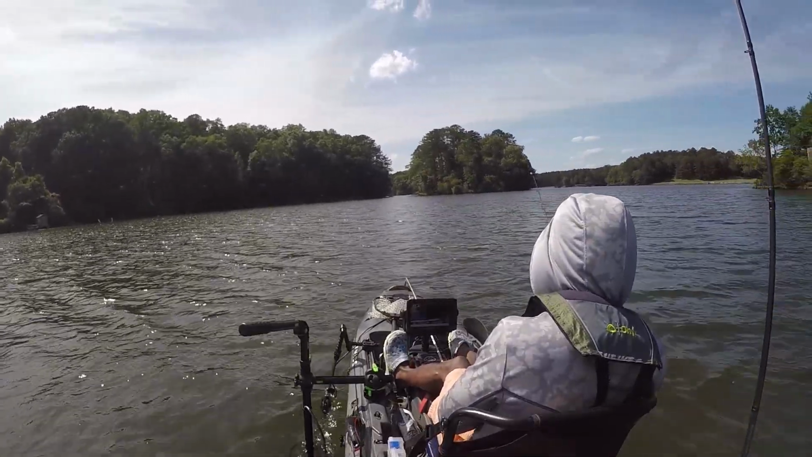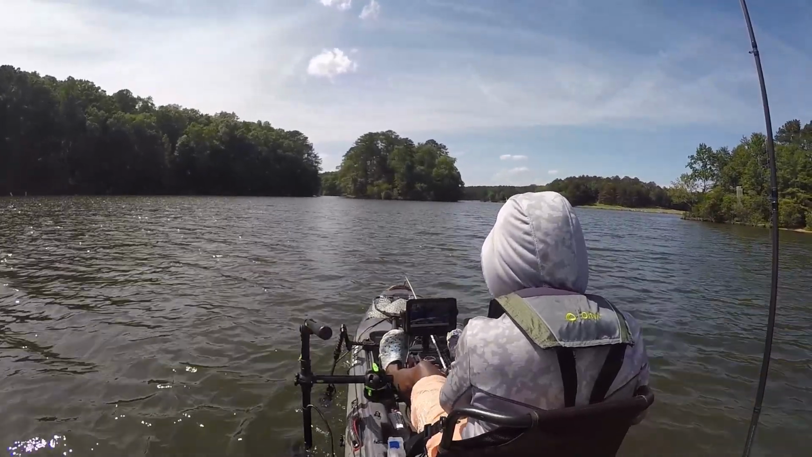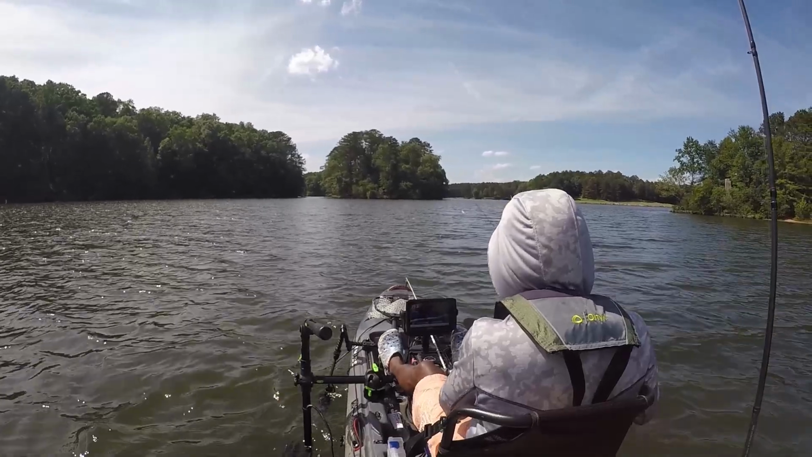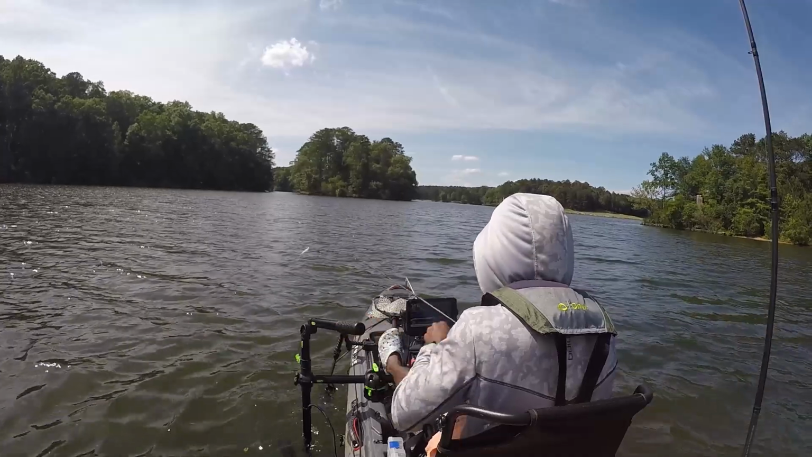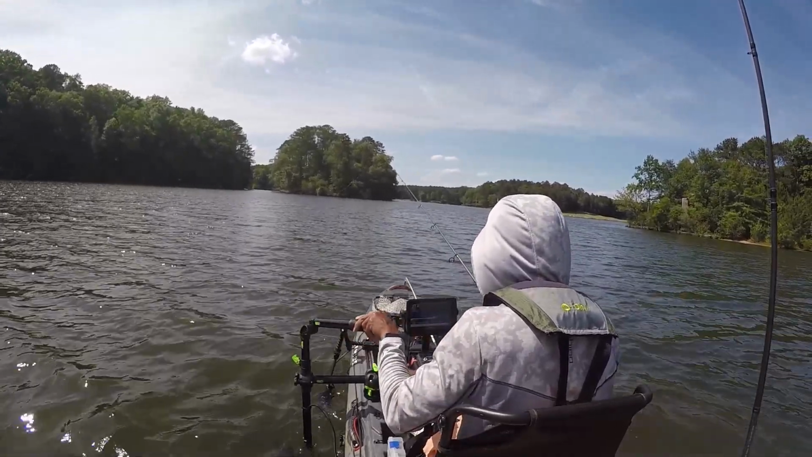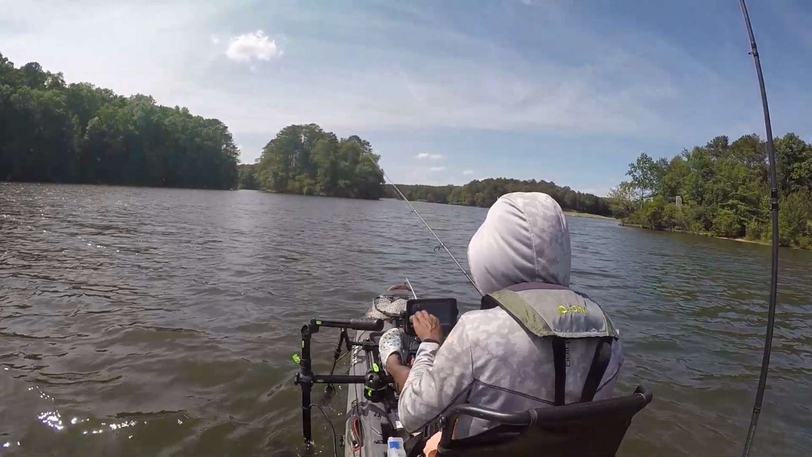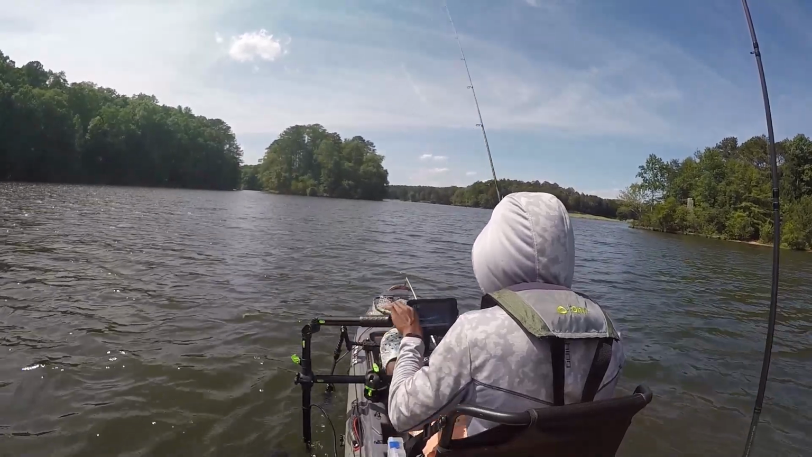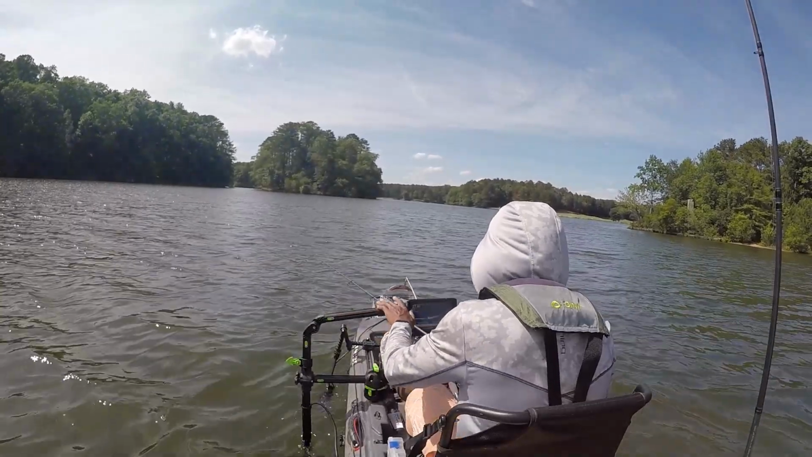So I went back to the flat and did not catch anything else after tying up that new drop shot. So I made my way back down the lake, and I noticed with all this wind, this is the only choke point on the main part of the lake where the sides of the lake kind of narrow down and create a real nice little area of current when the wind is blowing real well.